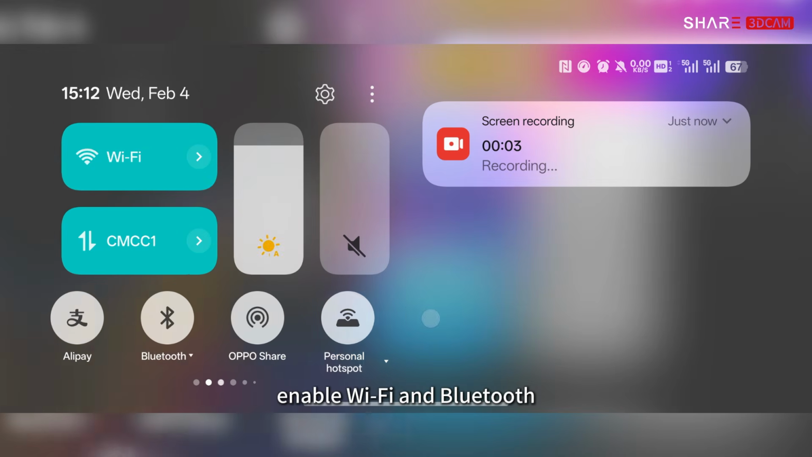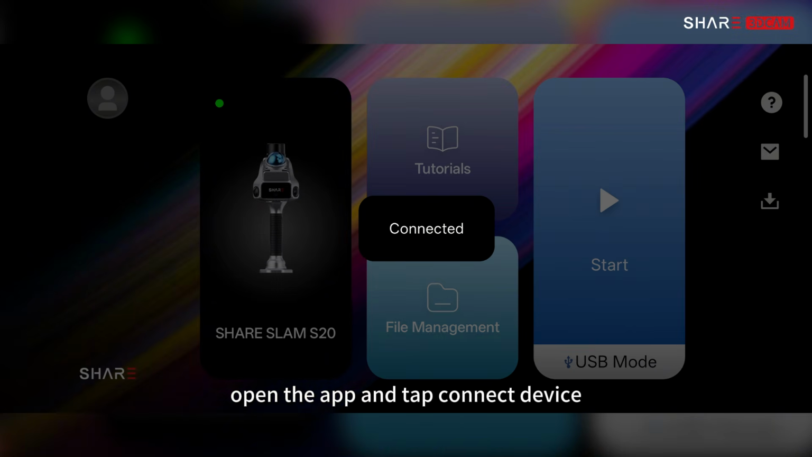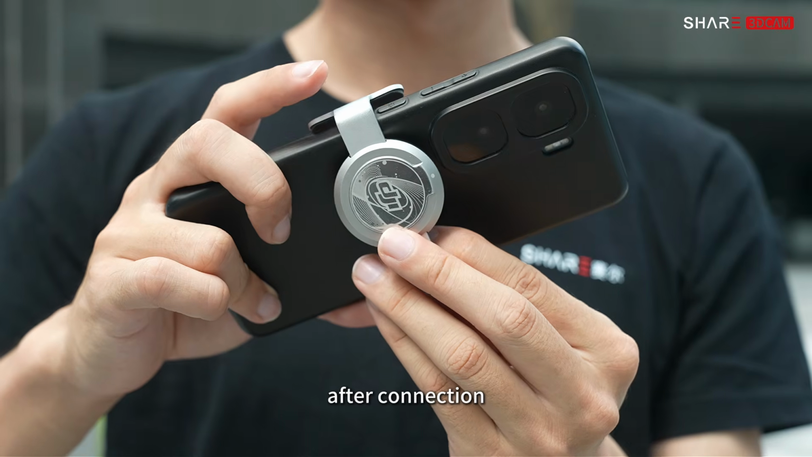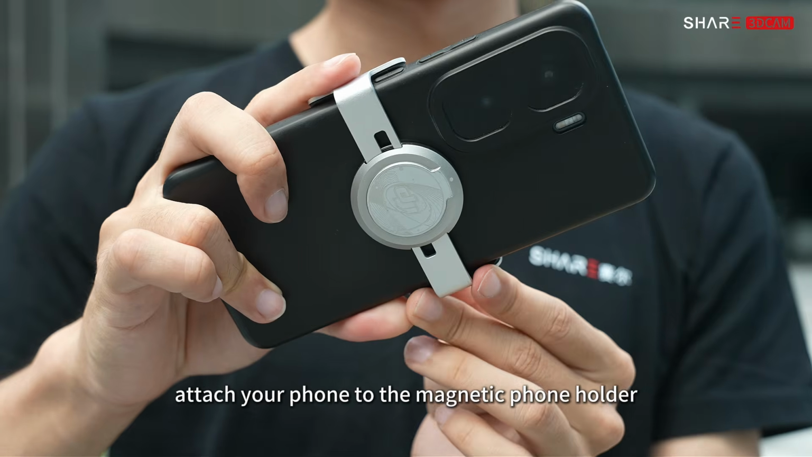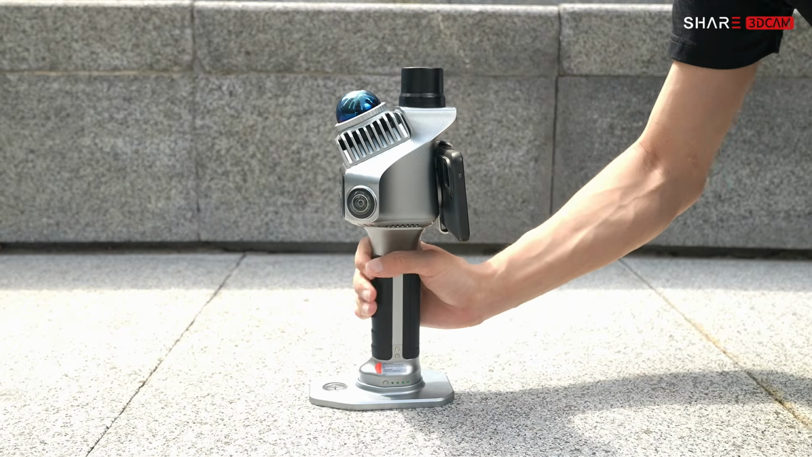Enable Wi-Fi and Bluetooth. Open the app and tap Connect Device. After connection, attach your phone to the magnetic phone holder. Place the device on a flat surface.